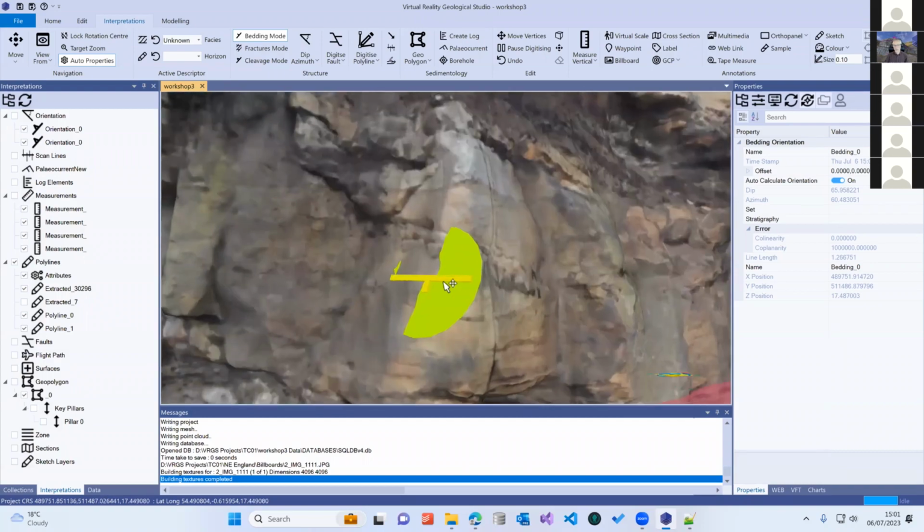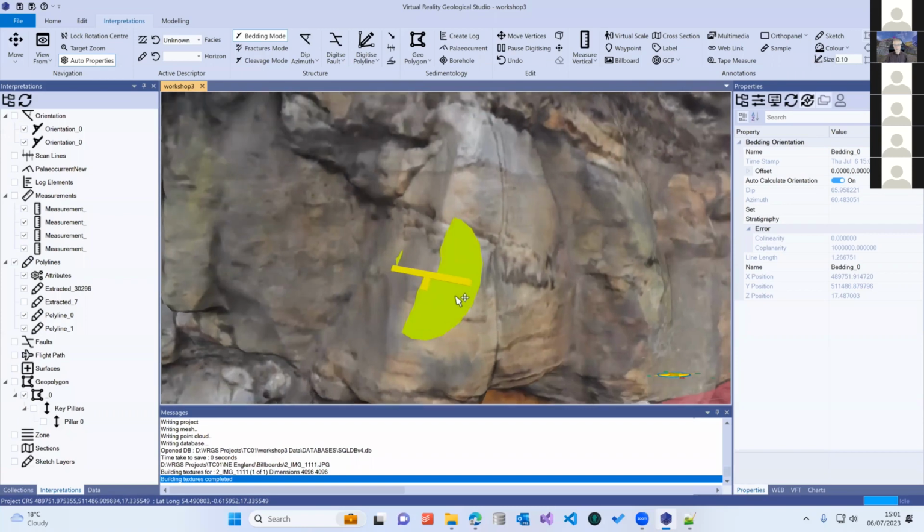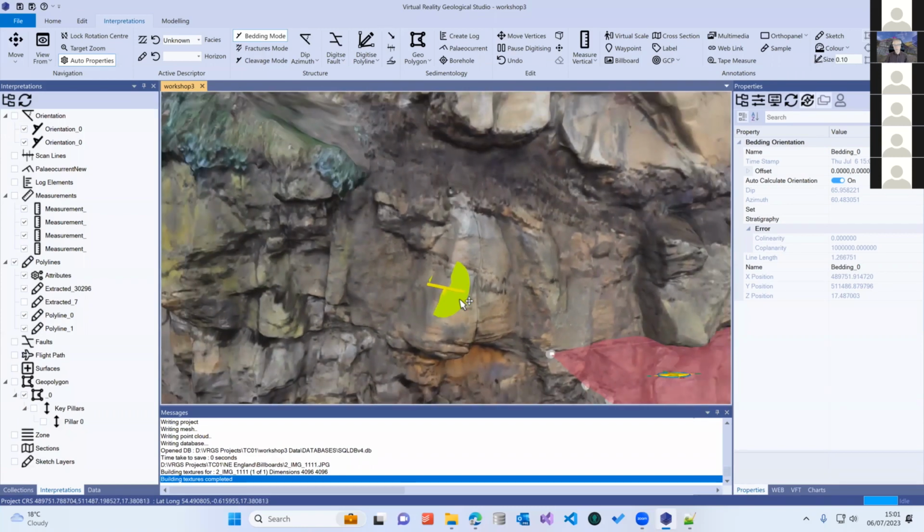The accuracy of these is really dependent on the geometry that you're measuring from. If you try and measure data points and you click 3 points and they're in a straight line, so if they're collinear, you can't get a good measurement out of it, because the orientation can be anything around that line.